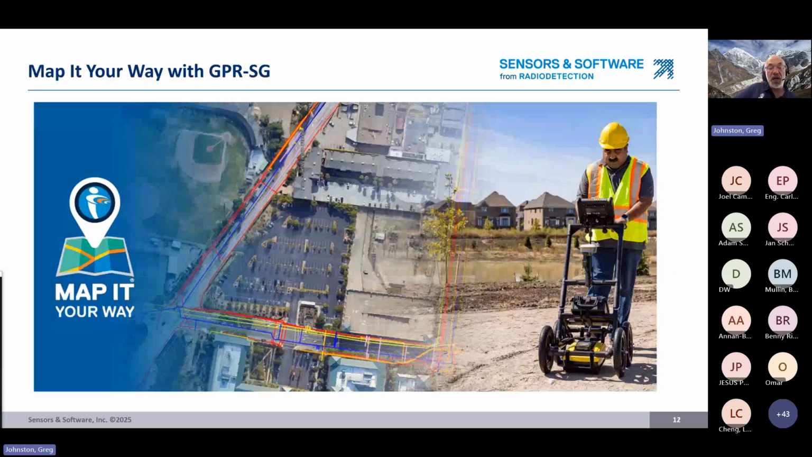All right, so now, along with the RD8200SG, the EM precision locator I mentioned earlier, all Sensors and Software GPR systems are now part of the Map It Your Way products from Radio Detection. So you can see the Map It Your Way emblem that we have there, along with the concept of what we're doing. So as you're collecting the data, you're also collecting the data digitally so that you can go straight into mapping utilities. So let's get into the details of what this actually means.